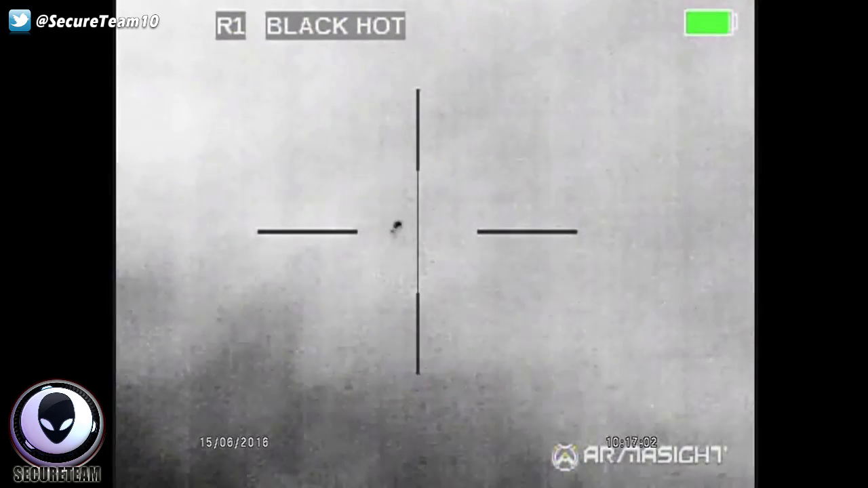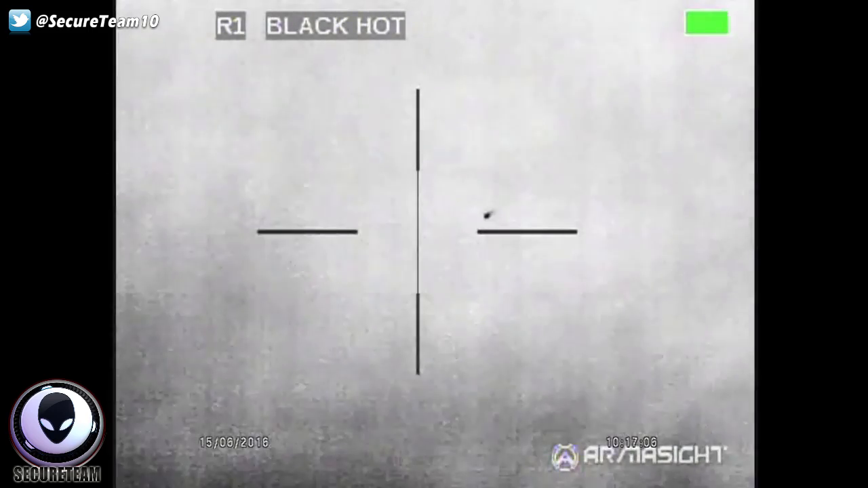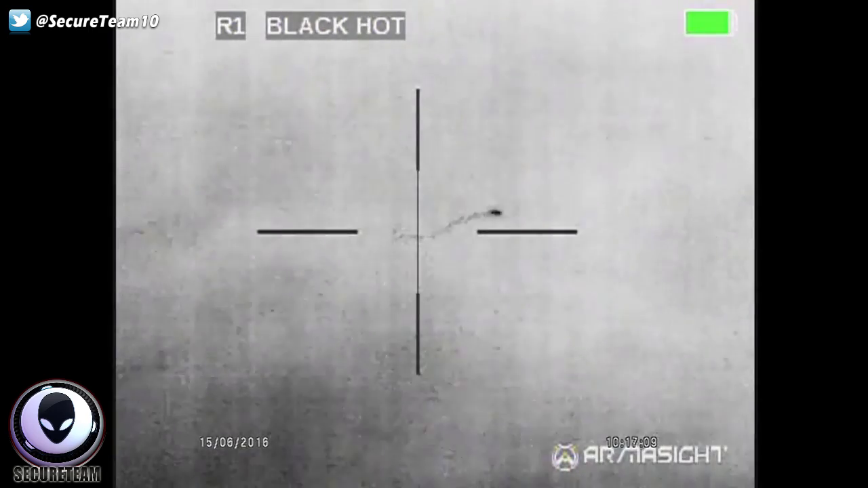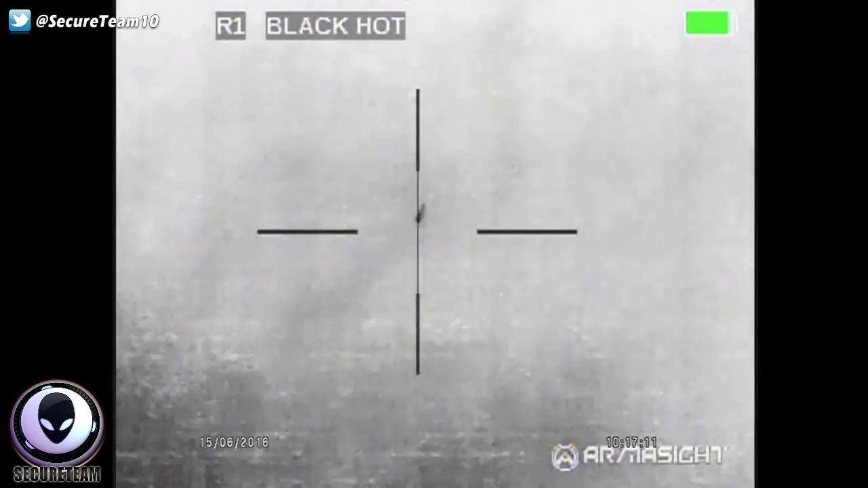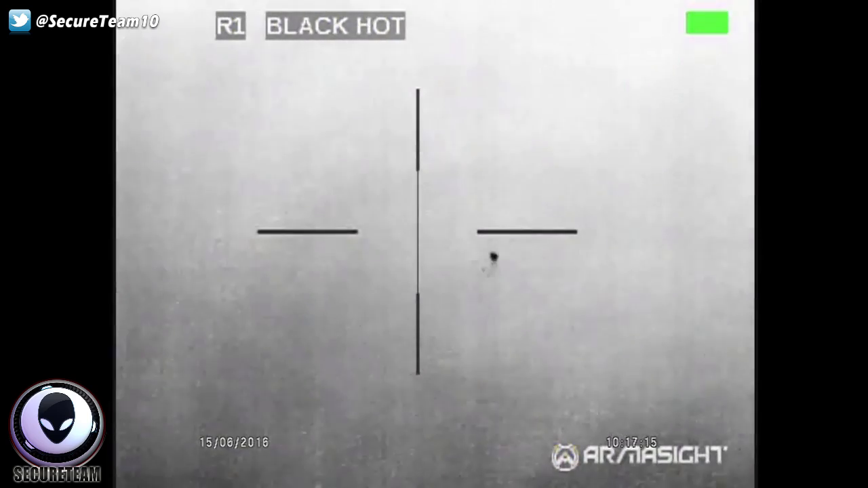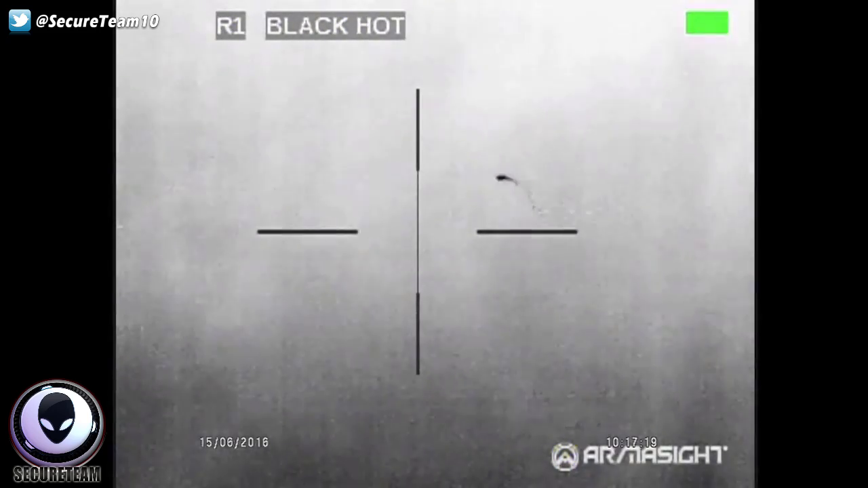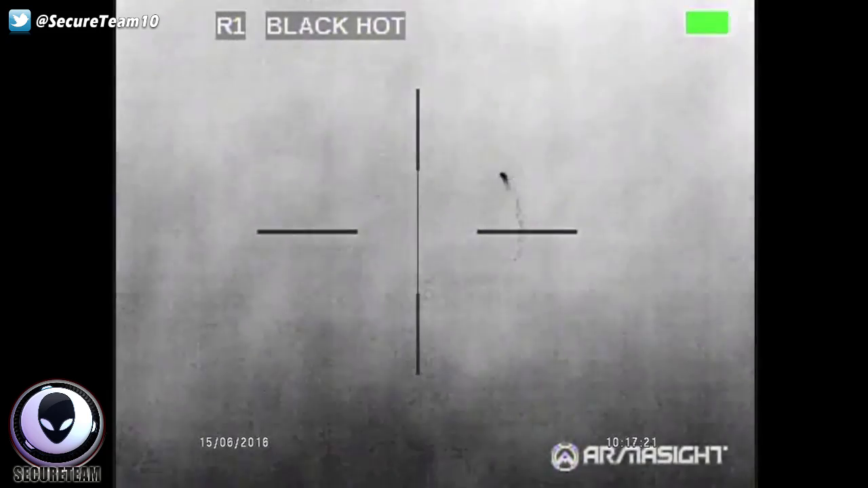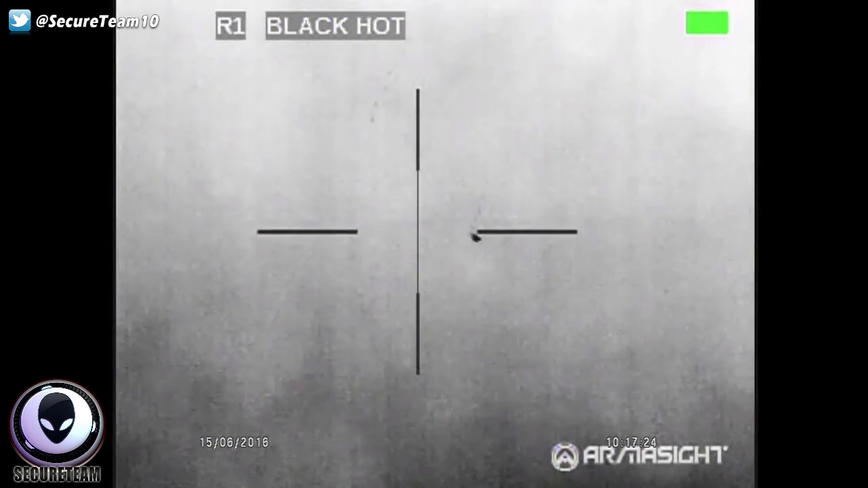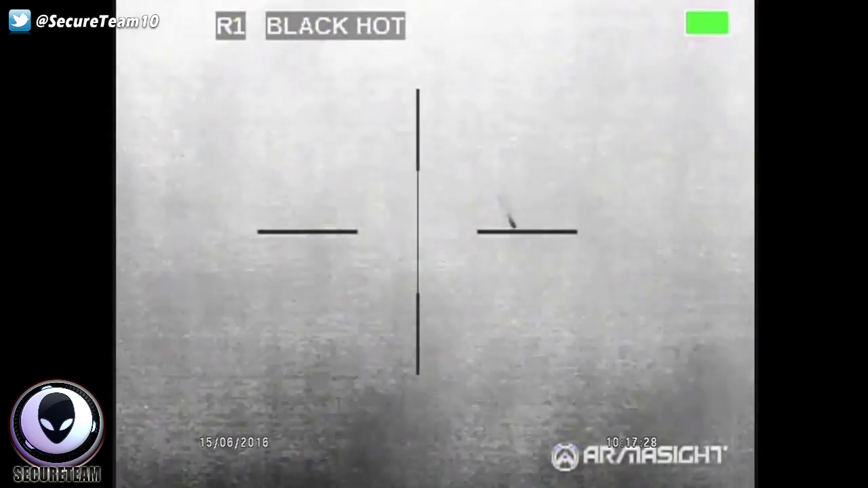What the hell is that? This is the best one, man. This is it right here. I still got it. It's just hanging around like it was the other night. This ain't no bird or no nothing. This is some kind of a craft. I don't know what it is, but I still got it. Wow. It's big, Donna.